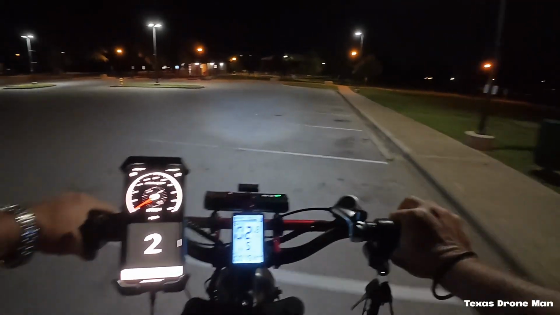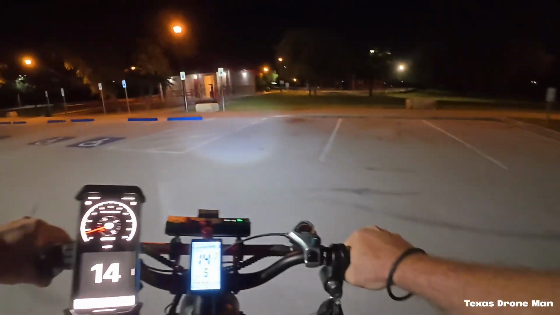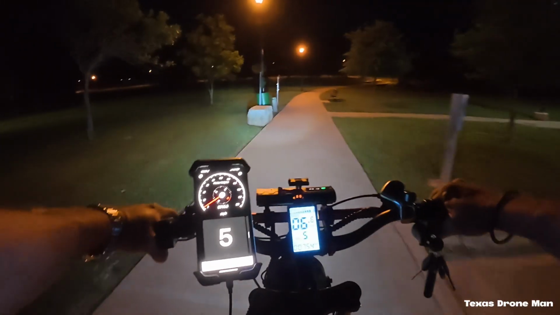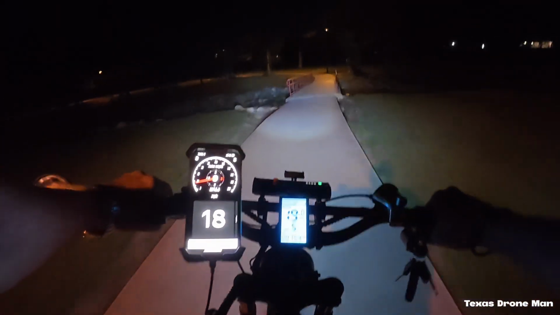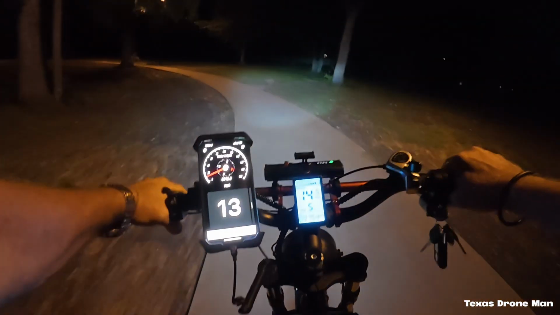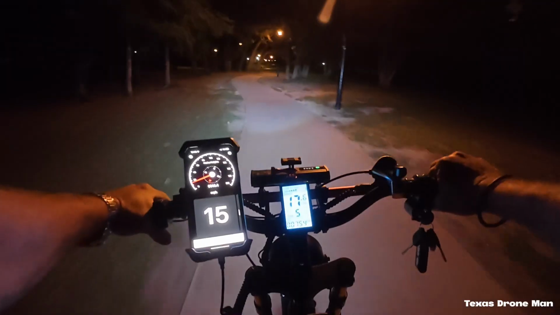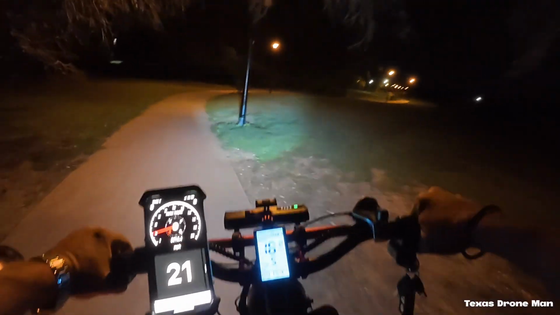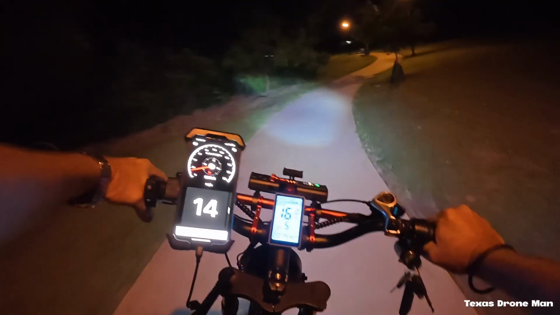How can I get up here? God, why do they put those big lips on this damn sidewalk? They should have smoothed that stuff out. Whoa. I thought it was a straightaway. I was gonna rip her.